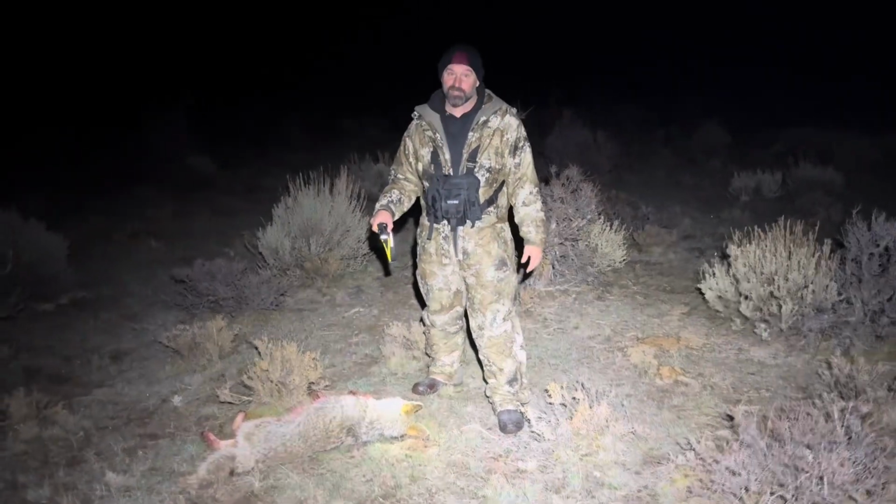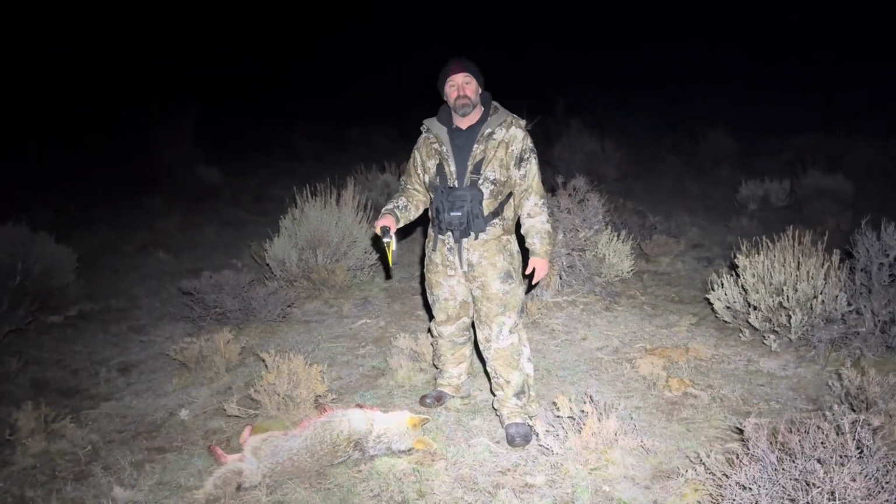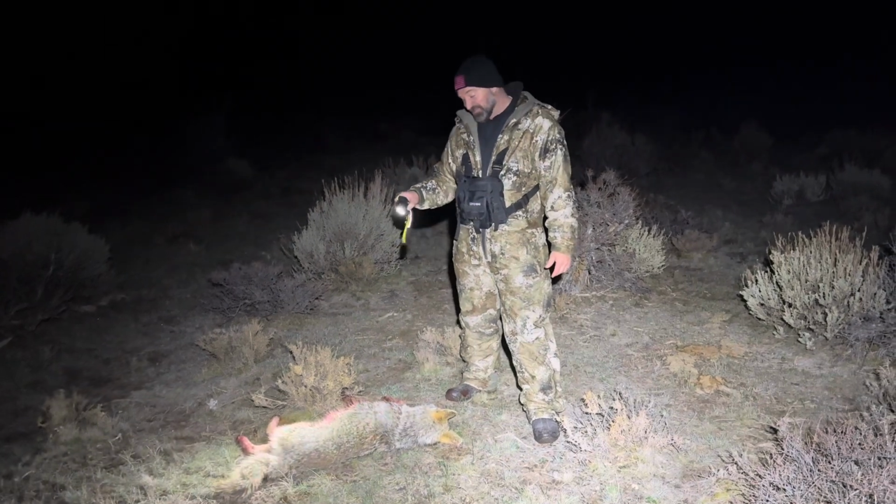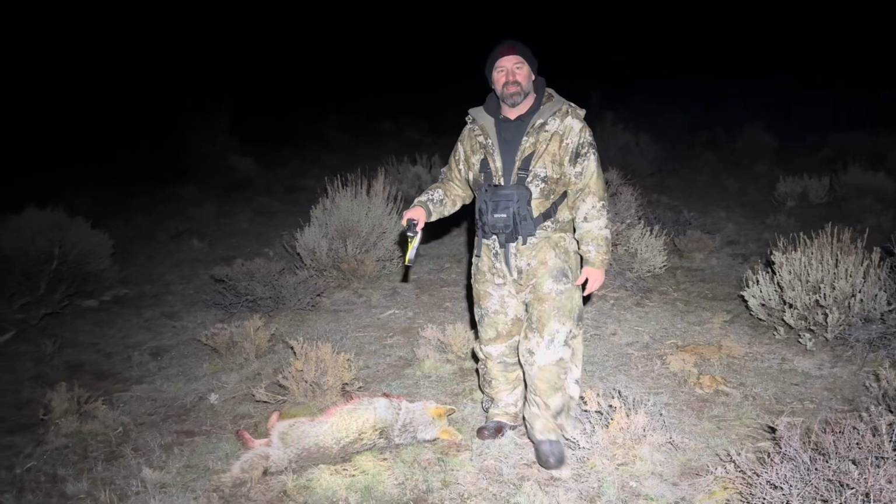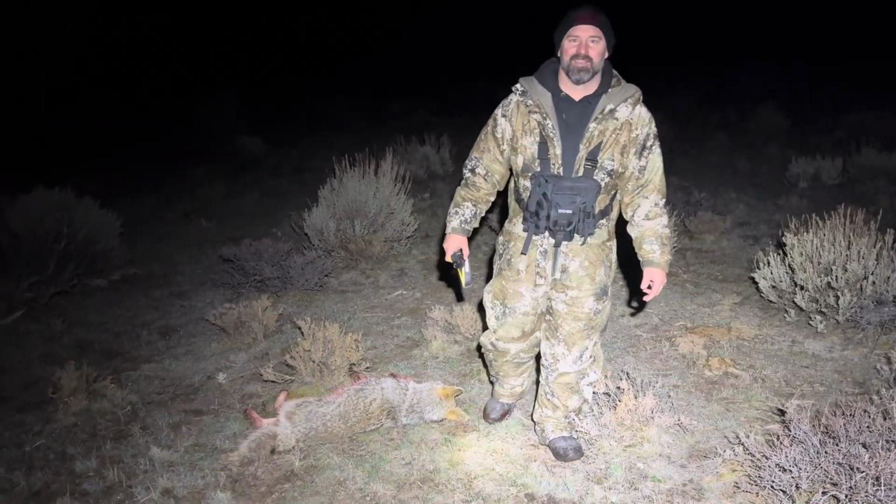I ended up taking the shot, and unfortunately, I took Matt's turn, so it looks like I gotta wait 2 more dogs before it's my turn. Which is okay by me. This was way fun. We're taking it from this side because we kind of tapped him a couple times. So exactly. Well, on to another one. There we go.